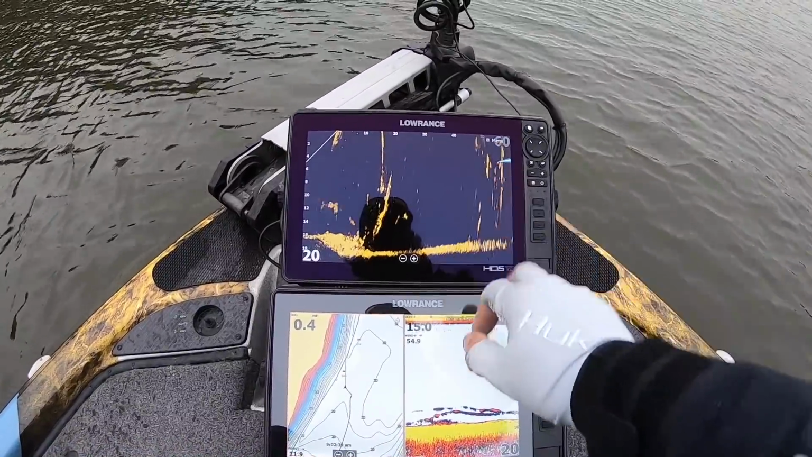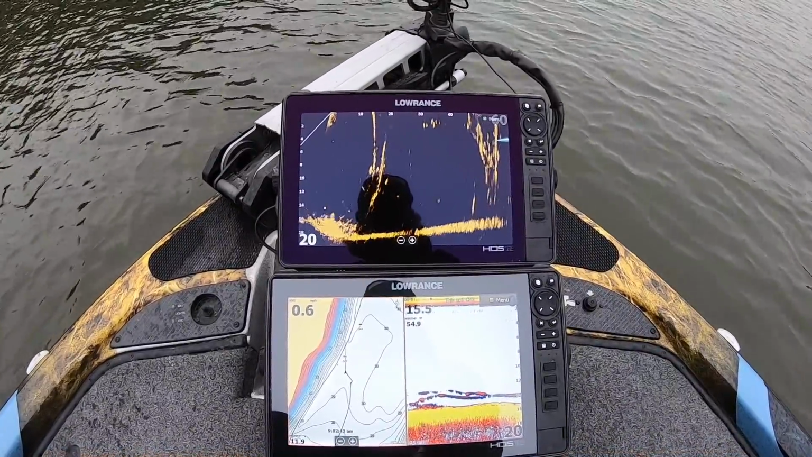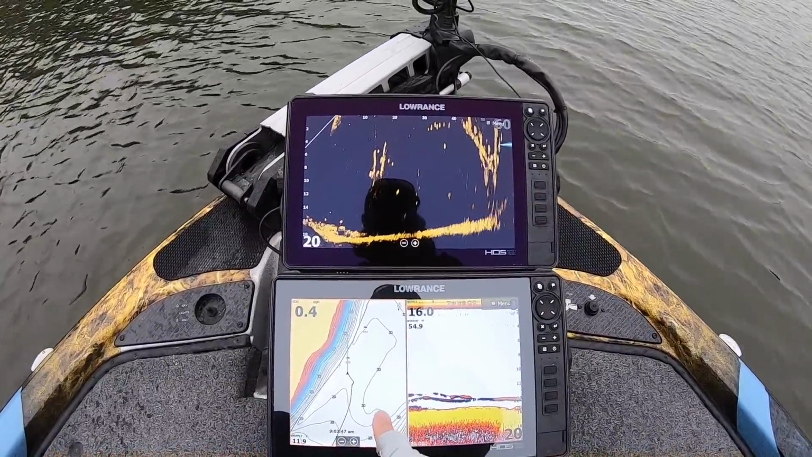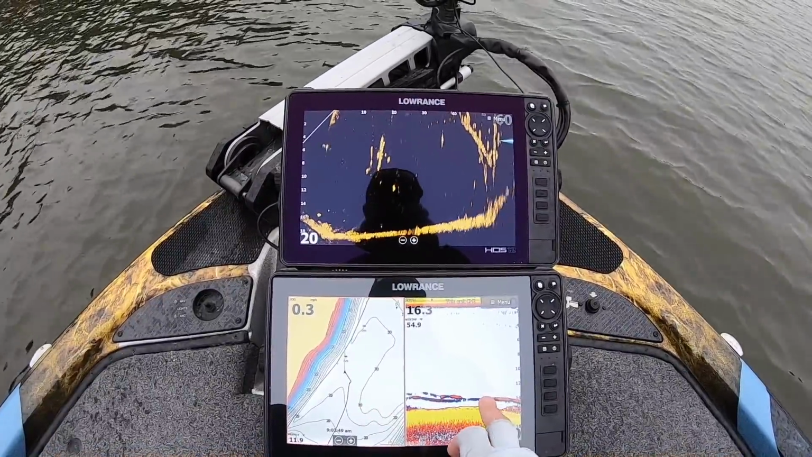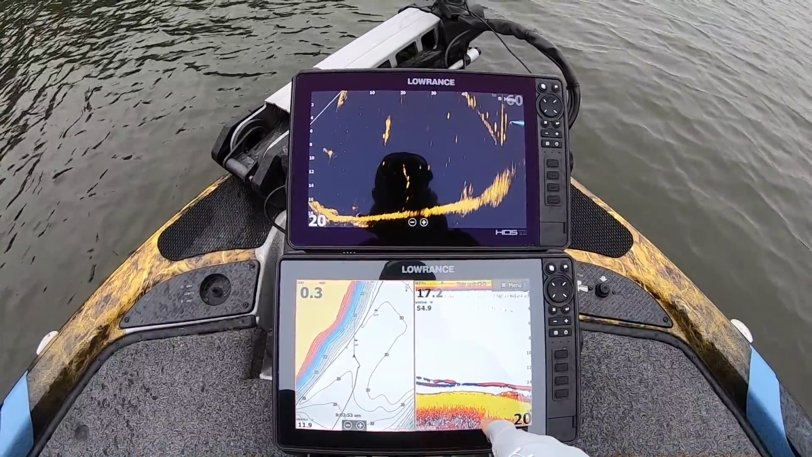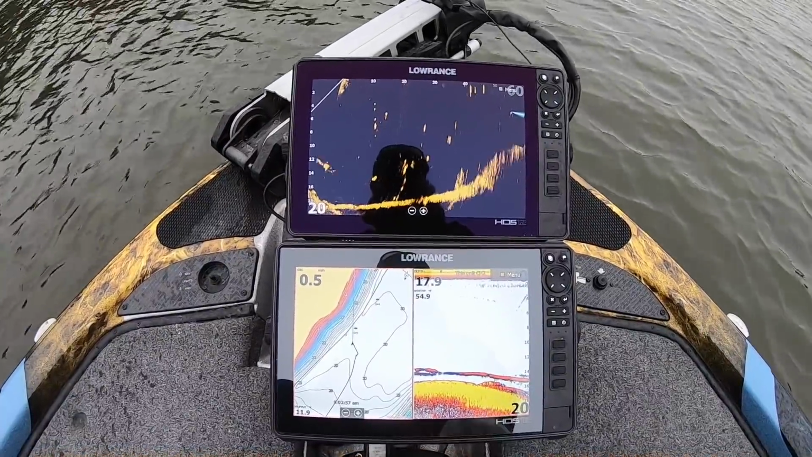So right here, I've got basically the same setup that I have at the console. I've got 2 Lowrance HDS 12 Lives. The one at the bottom, this is how I normally keep mine all the time. I've got it on map and 2D sonar. That's directly below my trolling motor, and I basically use that as a point of reference for depth.